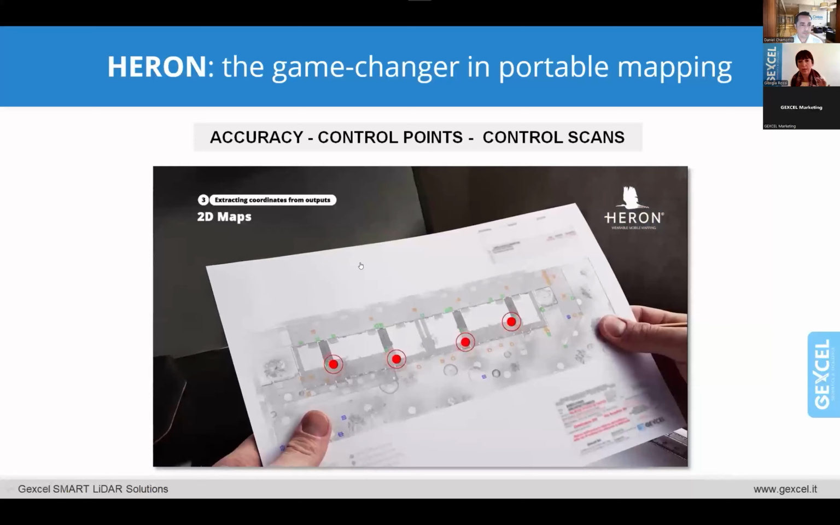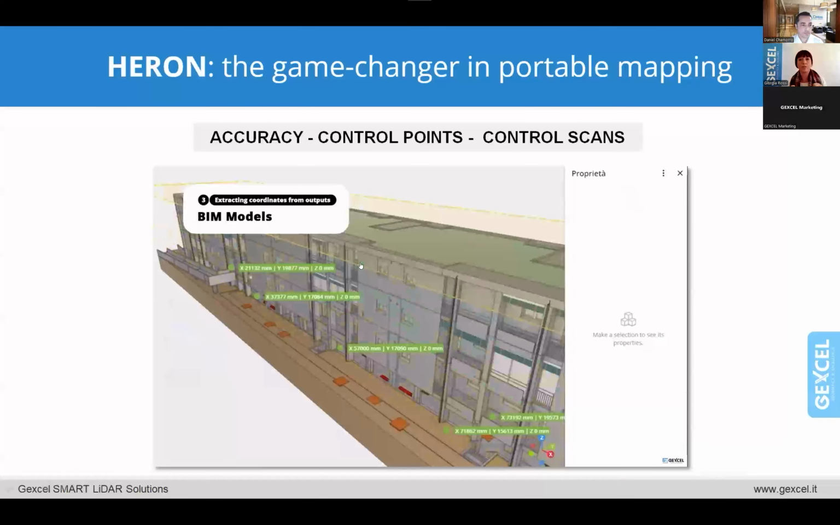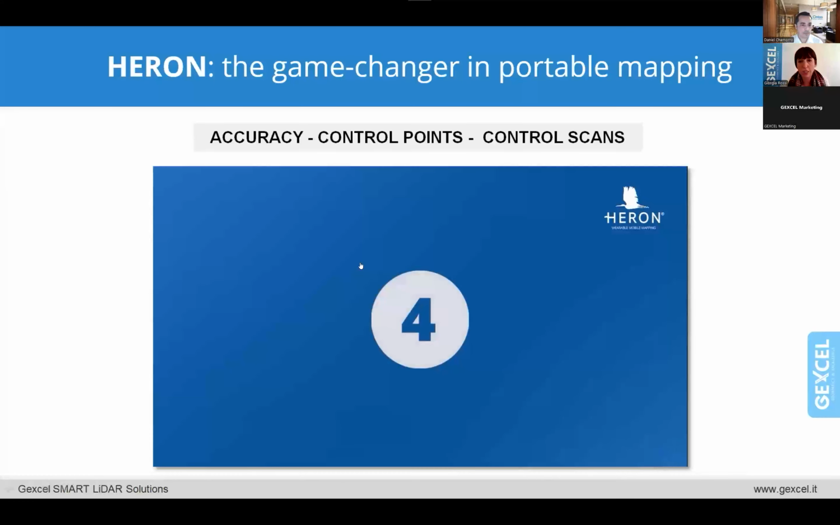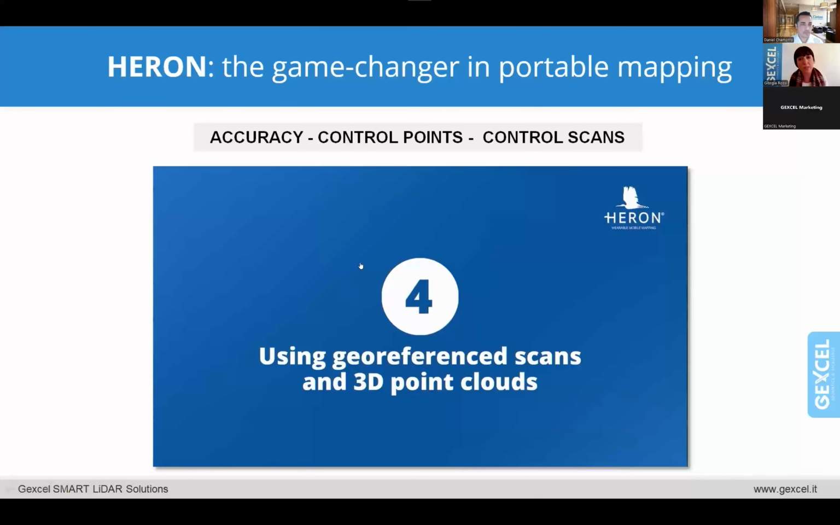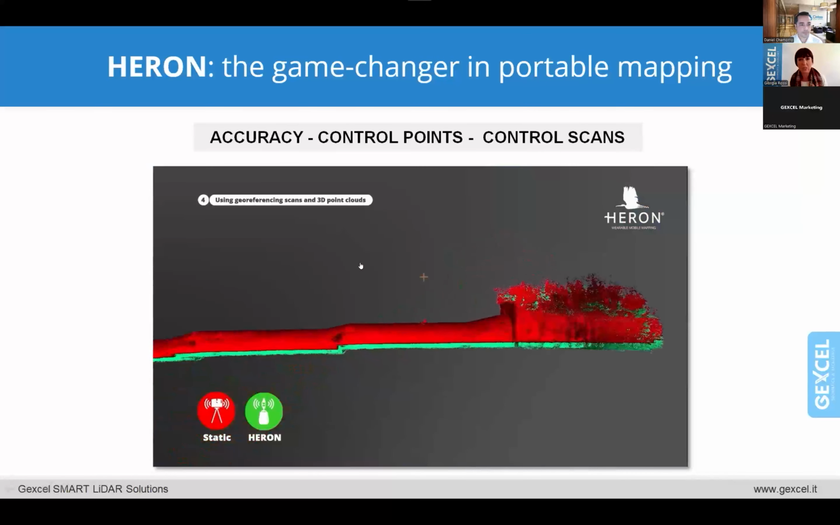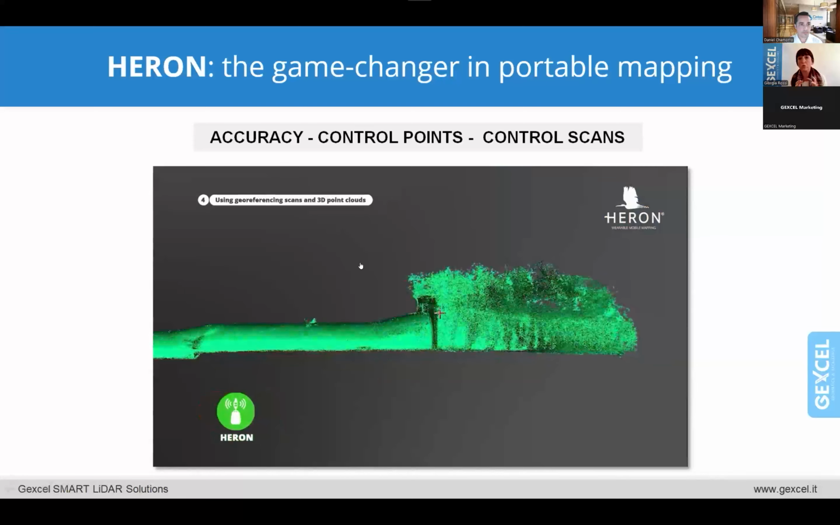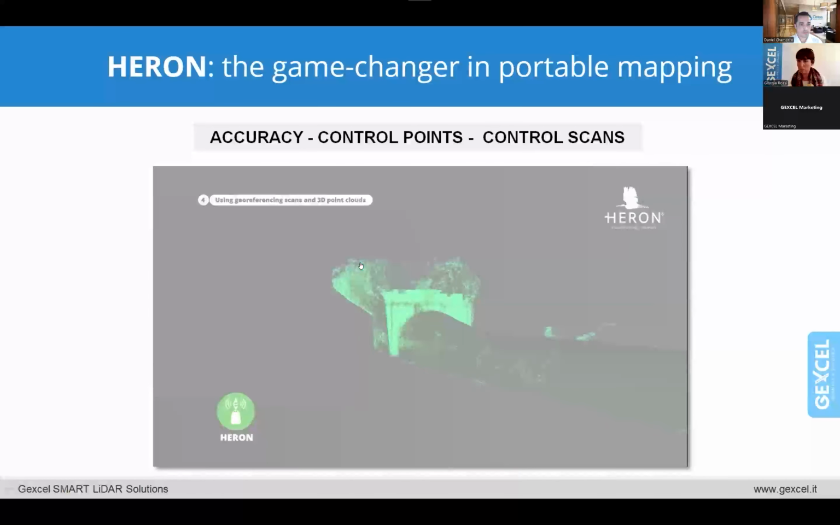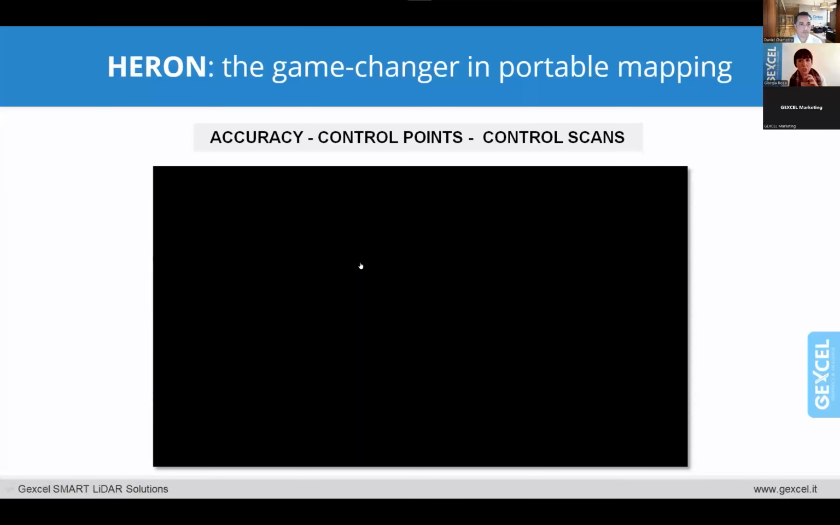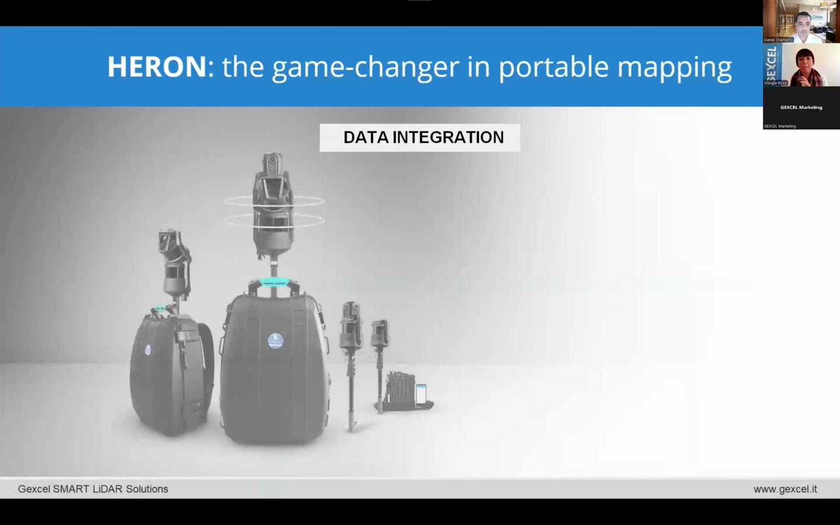I can also use coordinates which can be extracted, for example, from sketches or drawings. But really, I think the unique thing is that we can use scans as constraints. So instead of using control points, we can use any kind of scans. We put the scans in the SLAM algorithm process, we keep them fixed, and we can use all these scans to better optimize the Aaron survey.